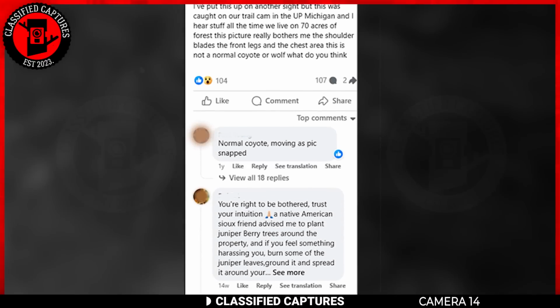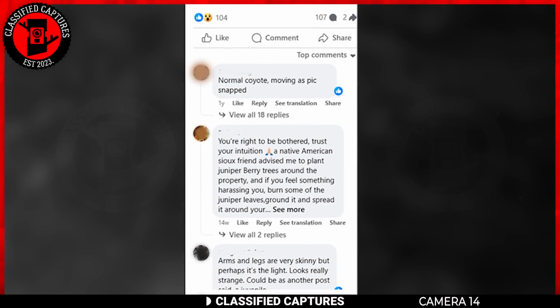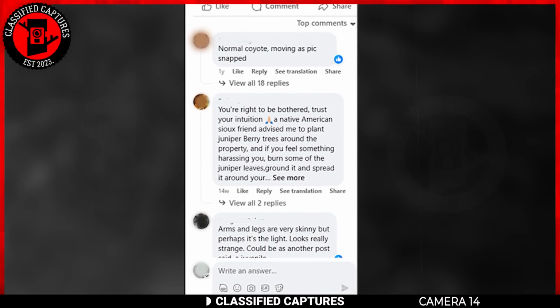Take a look at its bony shoulders and skinny arms. It appears to have glowing eyes as well. Some Facebook users say this is a dog, a pit bull, but others think this could be a skinwalker. Unfortunately, there's not much to work with. It's a blurry snapshot, and the more you squint, the more questions pop up. So the Facebook jury is still out on this one. Dog, mysterious creature, or maybe the elusive skinwalker. Who knows?